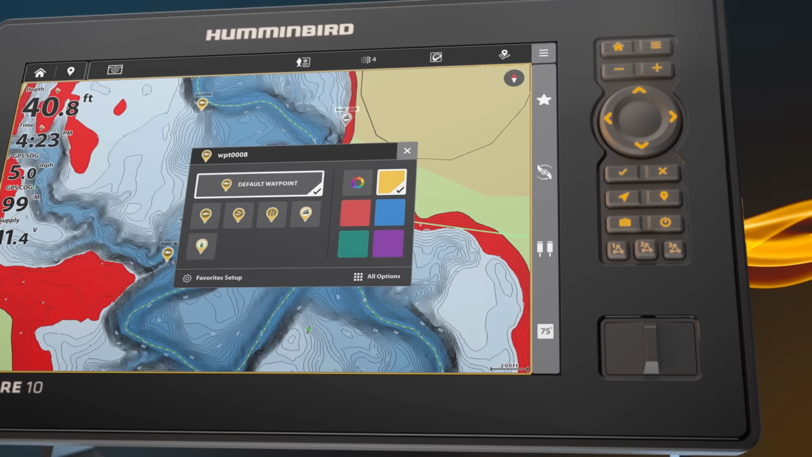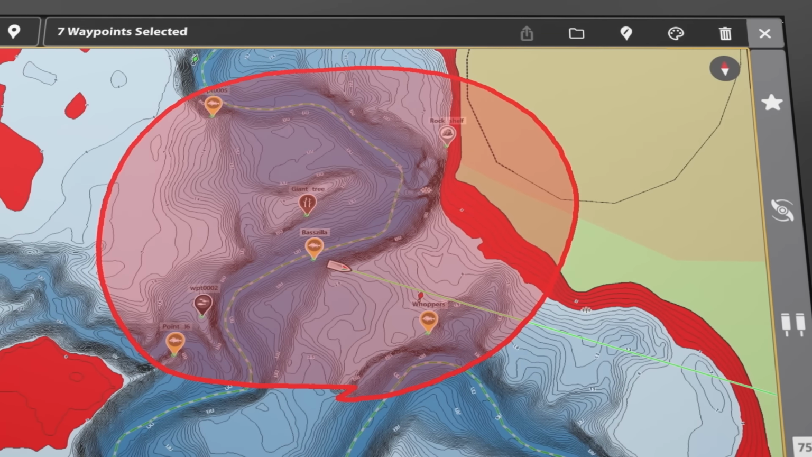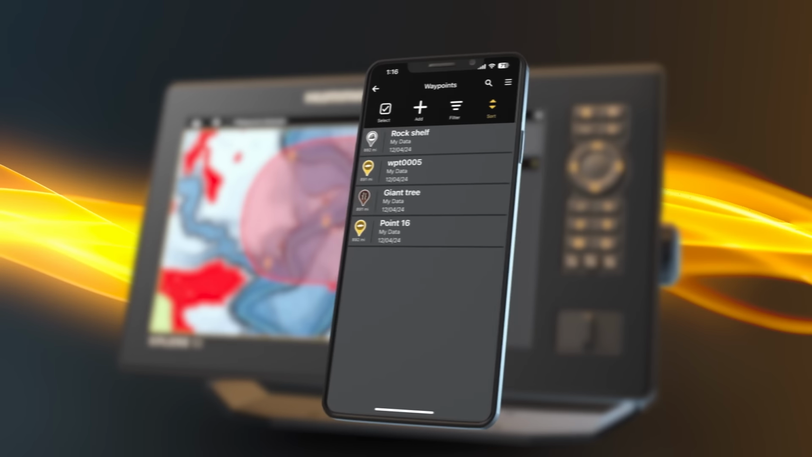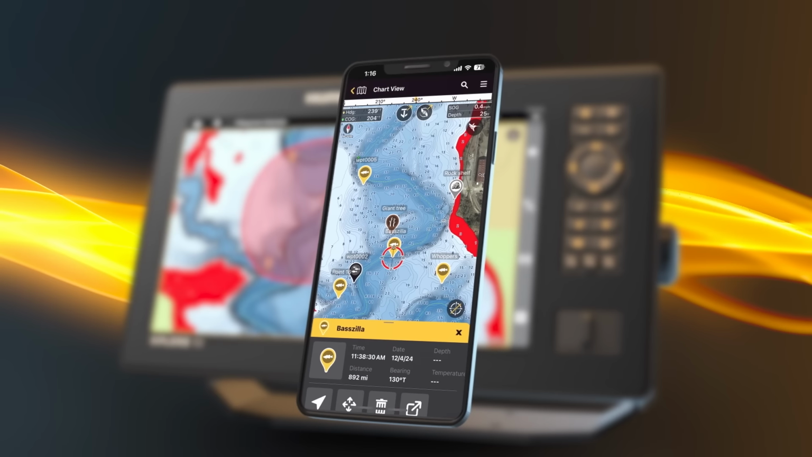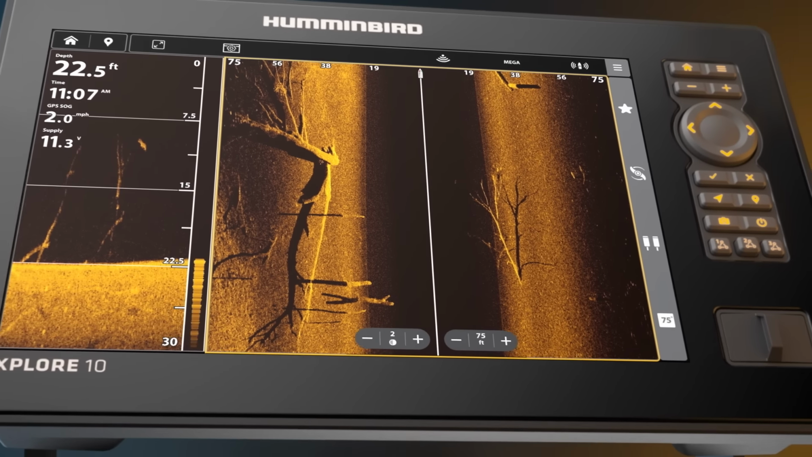The most trusted fishing maps come in the box with an included LakeMaster and Coastmaster VX chart card covering over 13,000 freshwater lakes in the US and Canada, plus all US coastal waters. Make your game plan on the go or on the water with XPLORE's waypoint management system that can sync over 10,000 fishing spots with your phone through the One Boat Network app. Best-in-class side and down imaging are built right in.